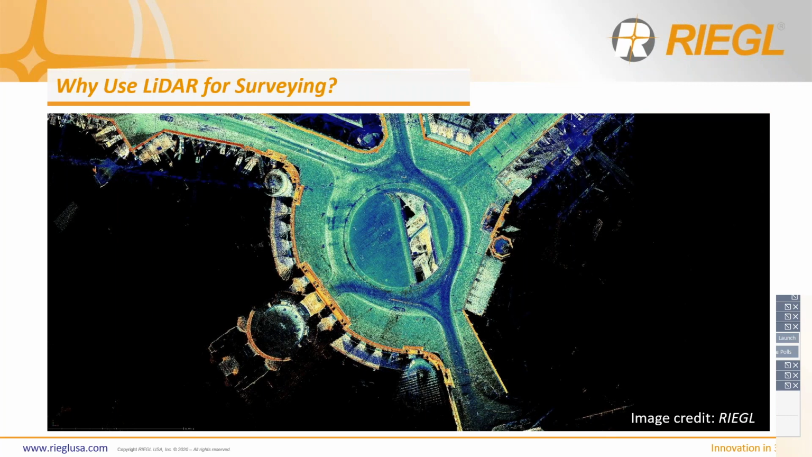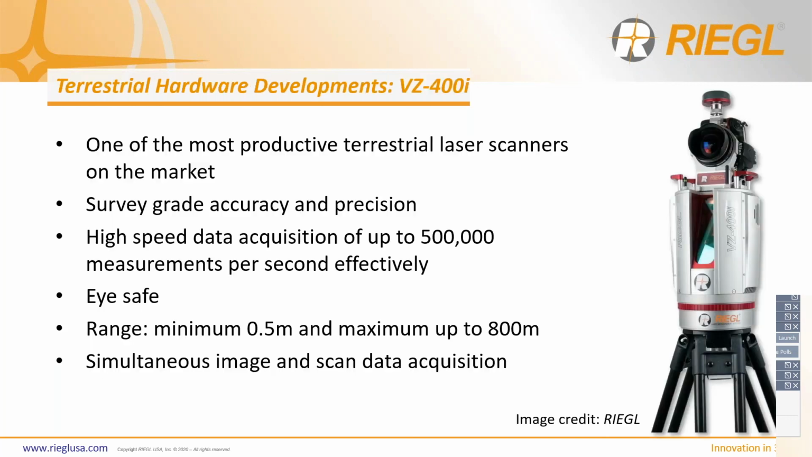So what does RIEGL bring to the table for you in regards to hardware and software that will help you push your boundaries for your survey work? So this is the VZ-400i. Now, some of you guys, I'm sure, already have one. Some of you guys have the older iteration, which is the 400, possibly one of the 2000i's. But this is the RIEGL LiDAR surveying scanning system that we are going to be discussing today.